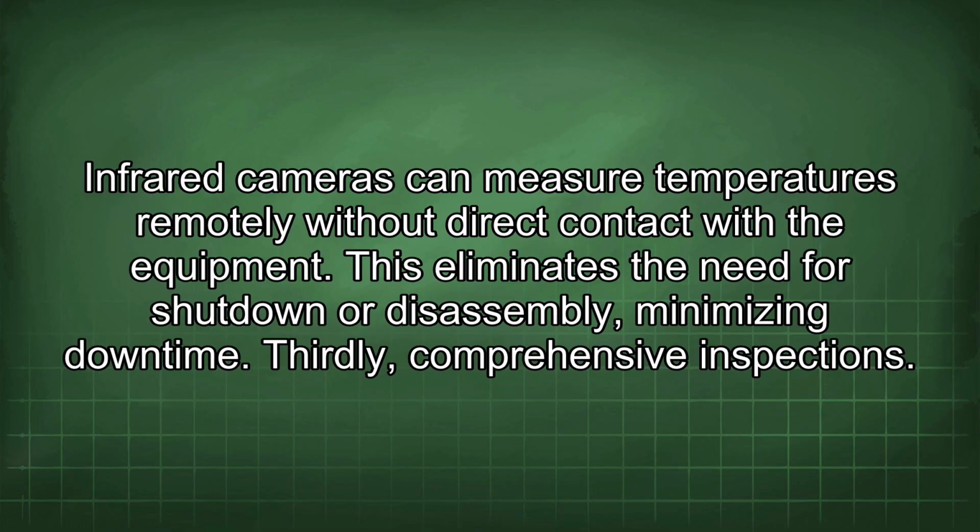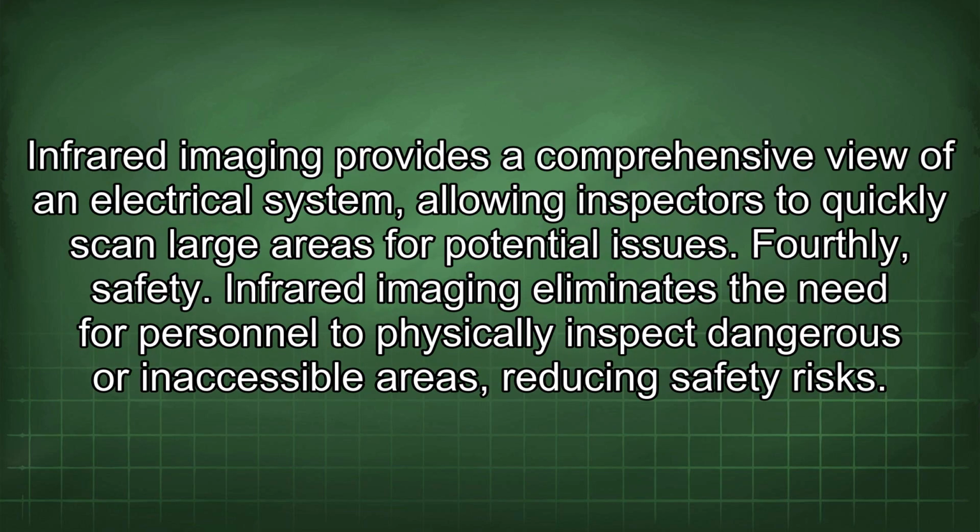Thirdly, comprehensive inspections. Infrared imaging provides a comprehensive view of an electrical system, allowing inspectors to quickly scan large areas for potential issues. Fourthly, safety. Infrared imaging eliminates the need for personnel to physically inspect dangerous or inaccessible areas, reducing safety risks.